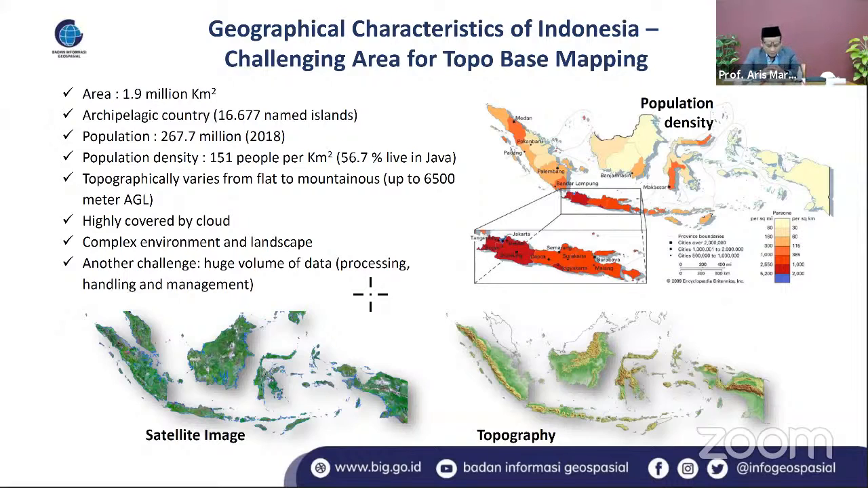Another challenge is that some parts are highly covered by cloud. And this is really our consideration in doing the mapping by optical remote sensing, for example. Therefore, InSAR is one of the solutions. And also there is another complex environment and landscape. I will explain later how complex our environment is.